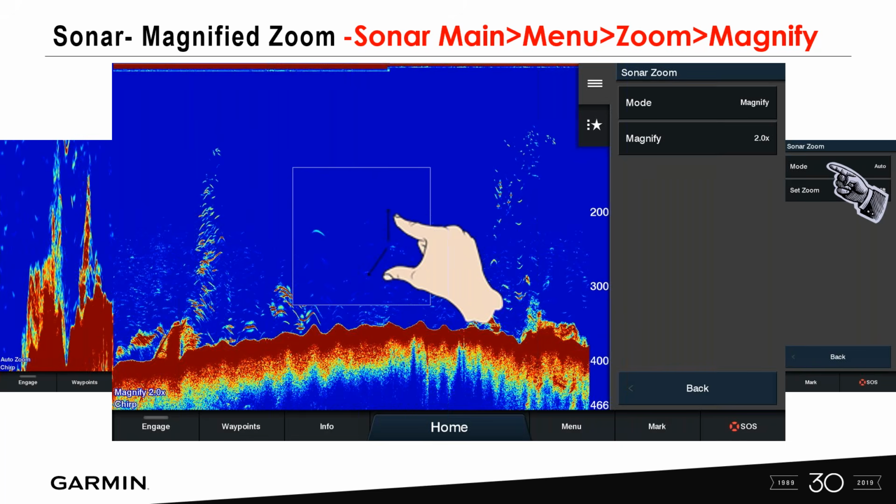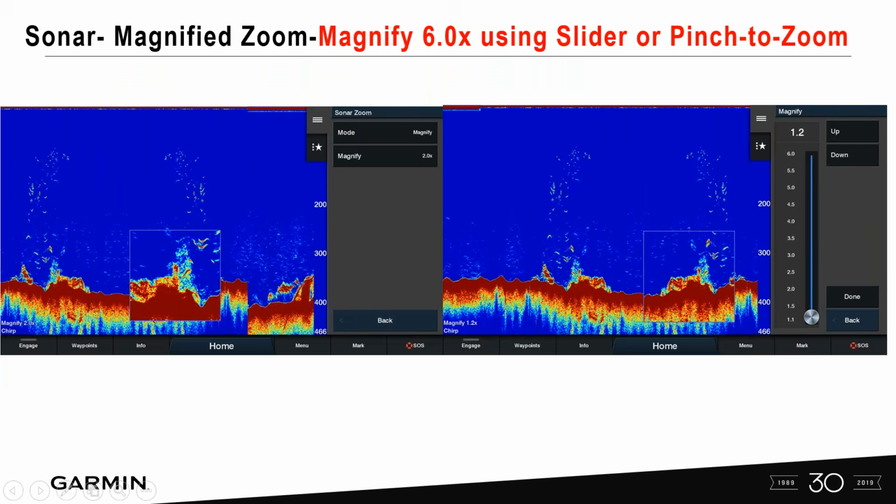What's nice about this is if I didn't want that box because maybe it was disturbing me, I can go ahead and pinch that box away, and then I can come back over to the screen and pinch again to open it back up if I wanted to target certain areas and see them a little bit more detailed. Okay, I wanted to take a look at this bottom and see, wow, there's a pretty good sized fish there on the bottom.